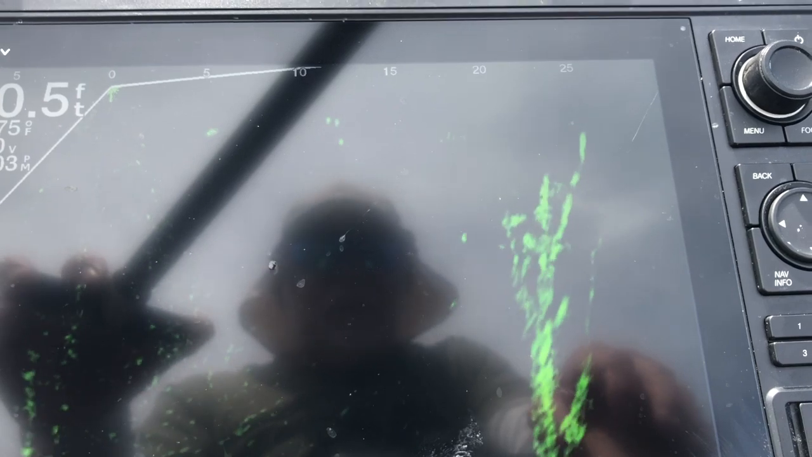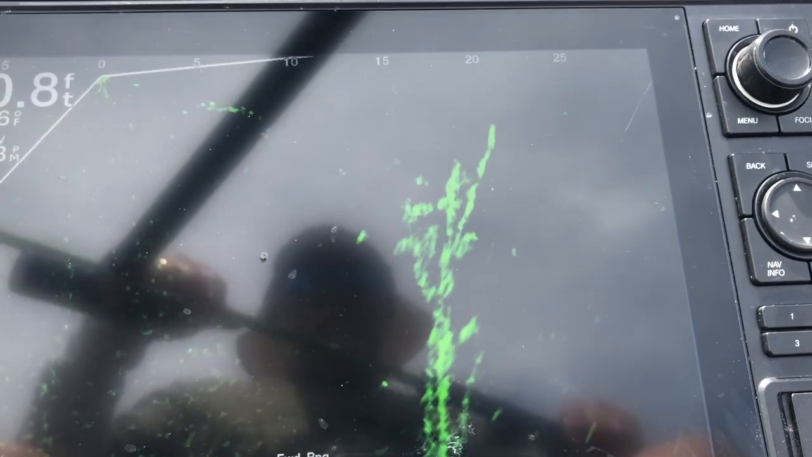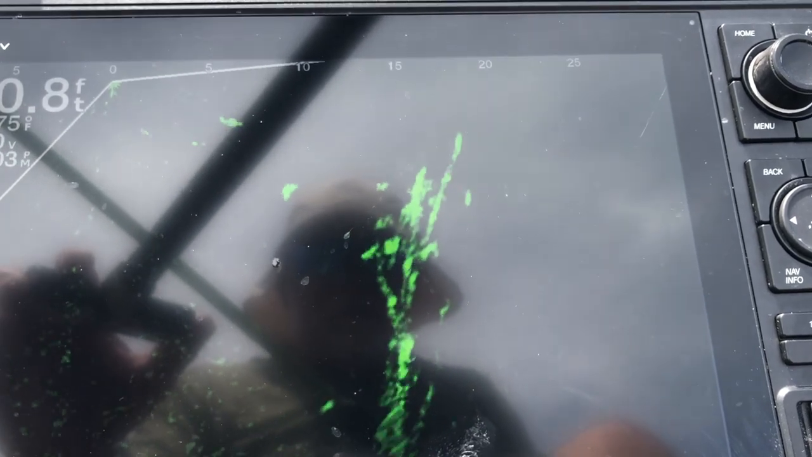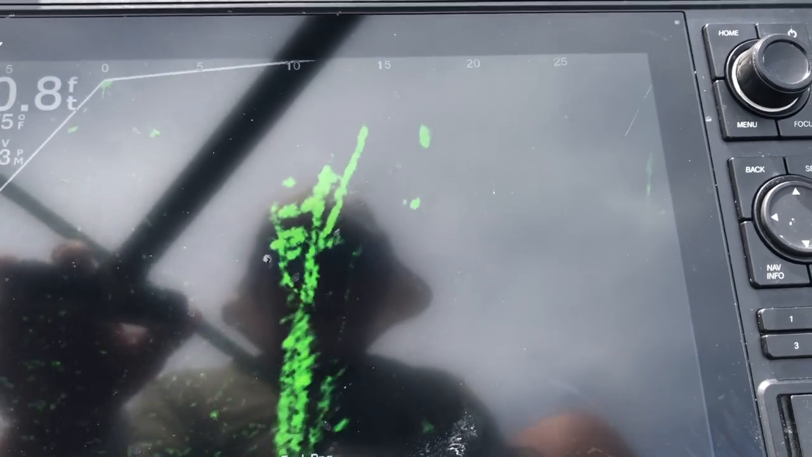I'd have a decent fish right here. Definitely a group of them. That's white crappie there. Big old fat fish.